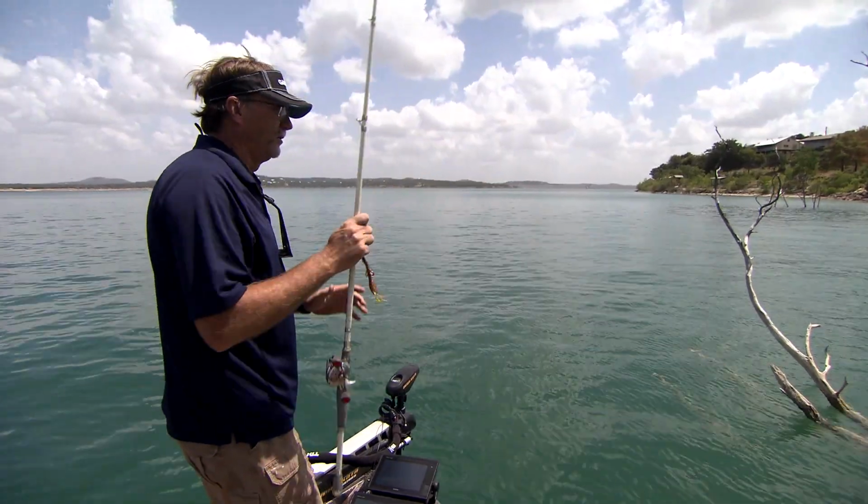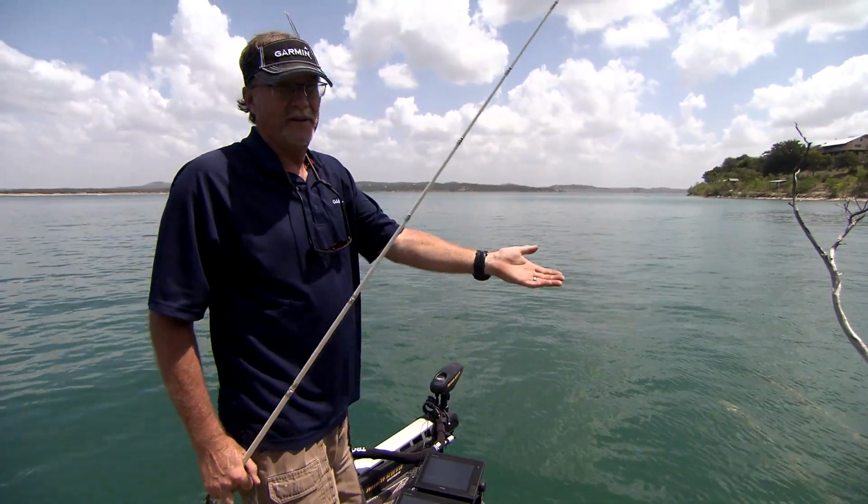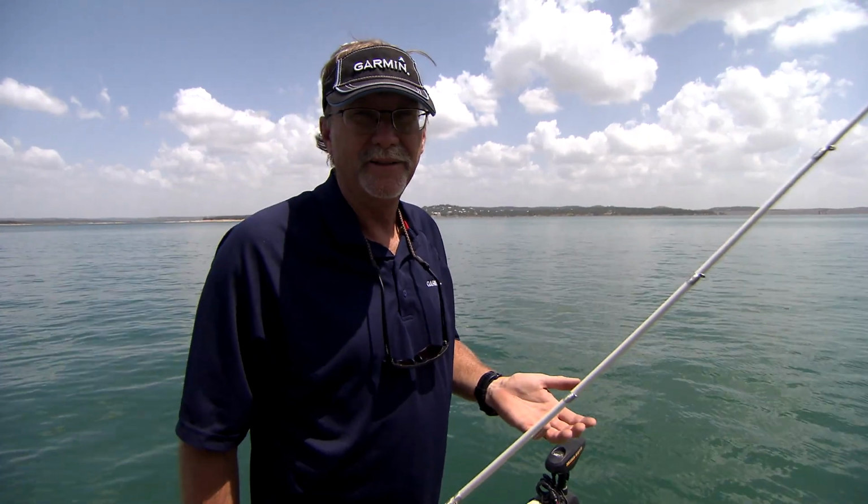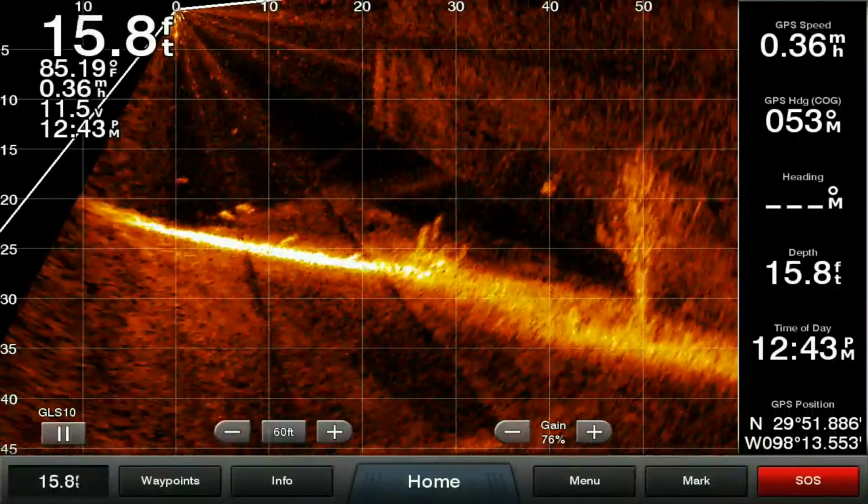And to me, that's one of the coolest things, is knowing that there's not a fish there. I literally was able to scan around that tree. I didn't see an object that showed me a fish there, so why fish it? You know, there's no guessing.